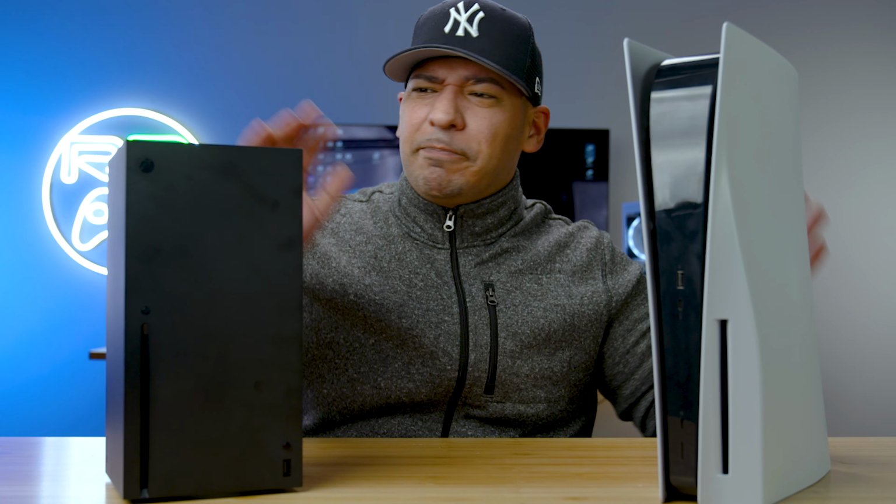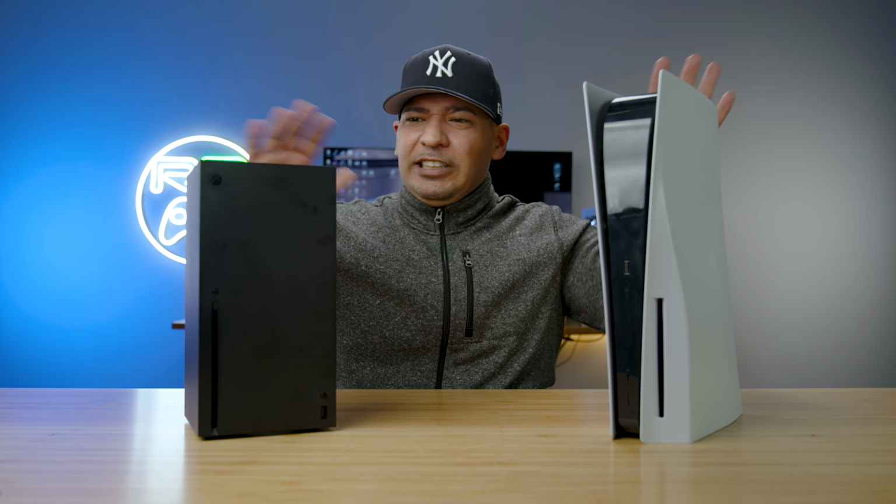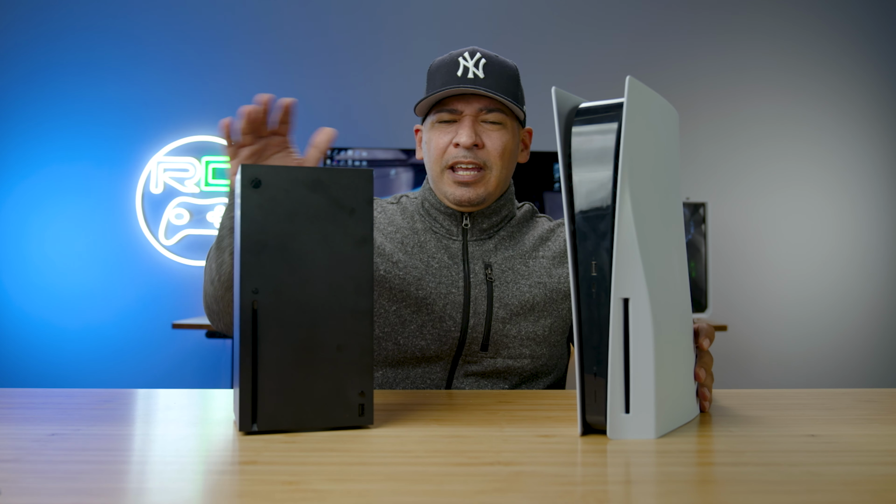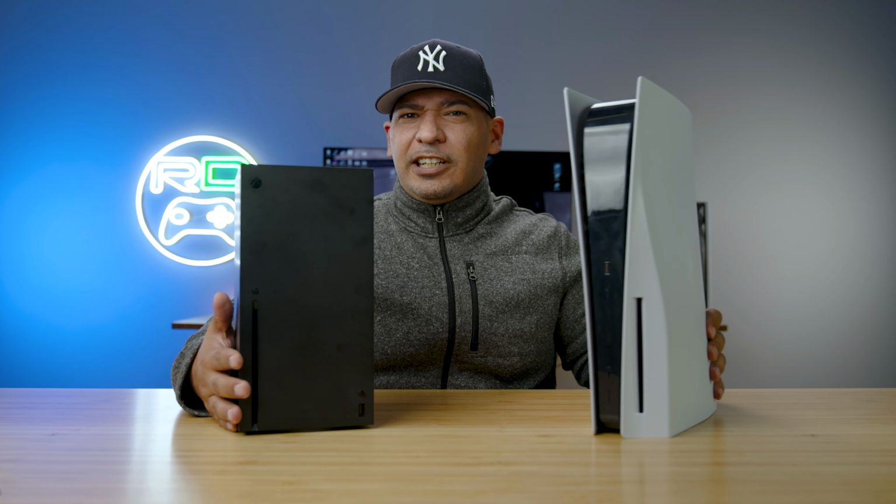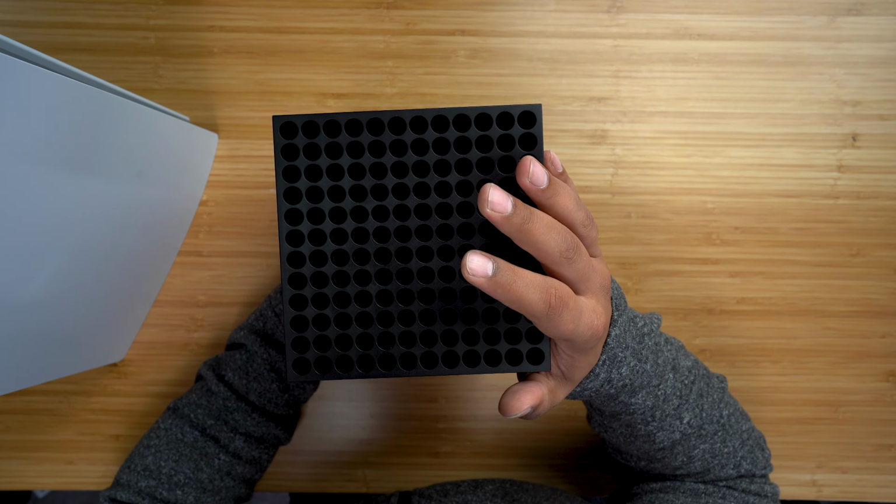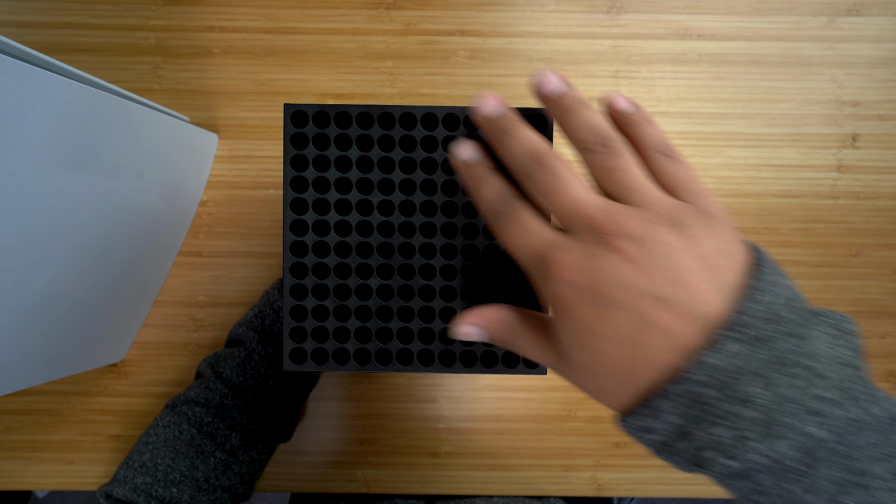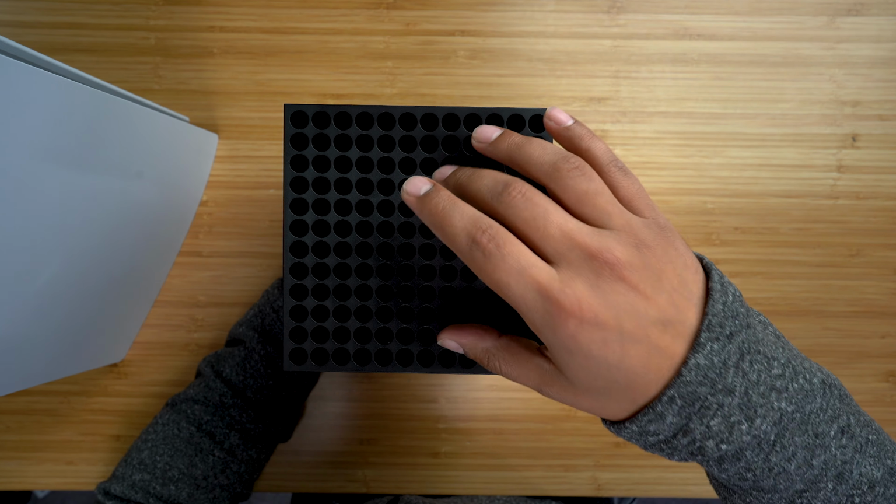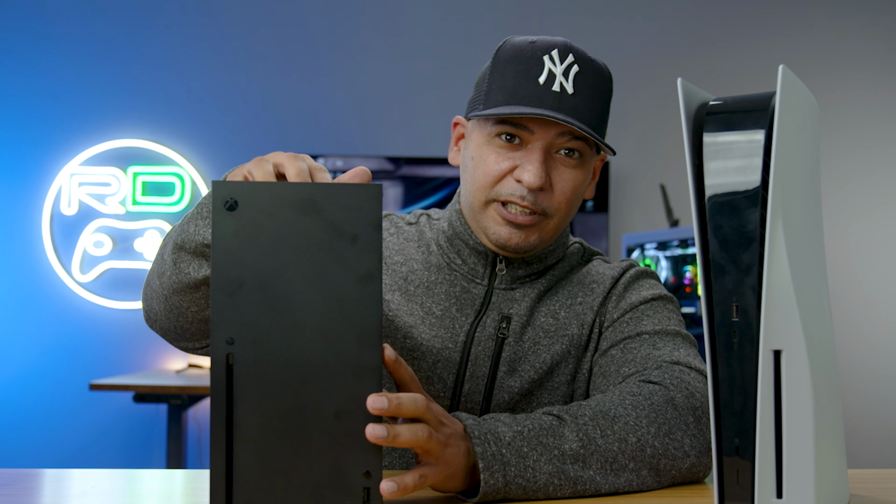All the goodies, right? But let's talk about heat dissipation, because these two devices are night and day, and their heat dissipation tactics are just completely different. I want to give Microsoft a shout out for keeping this more PC-like with a 130mm fan that is designed to outtake air. And we're talking about ambient temperature, guys. We're not talking about CPU temperature. We're not talking about GPU temperature.